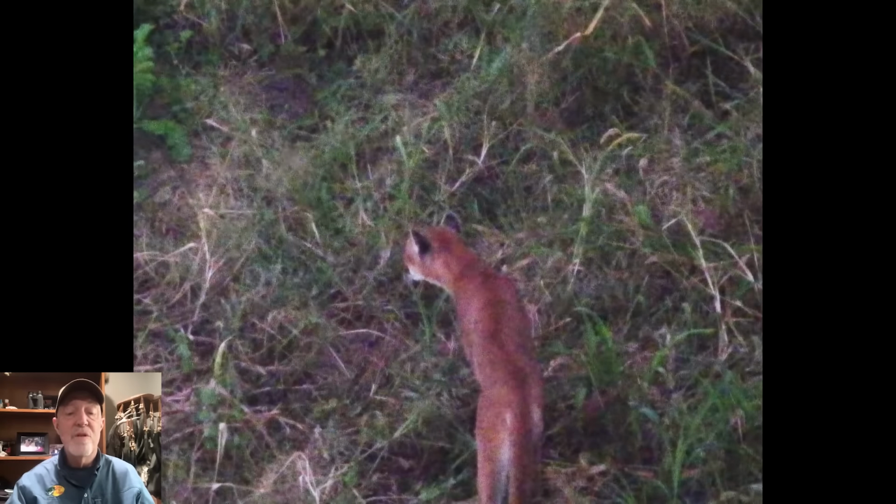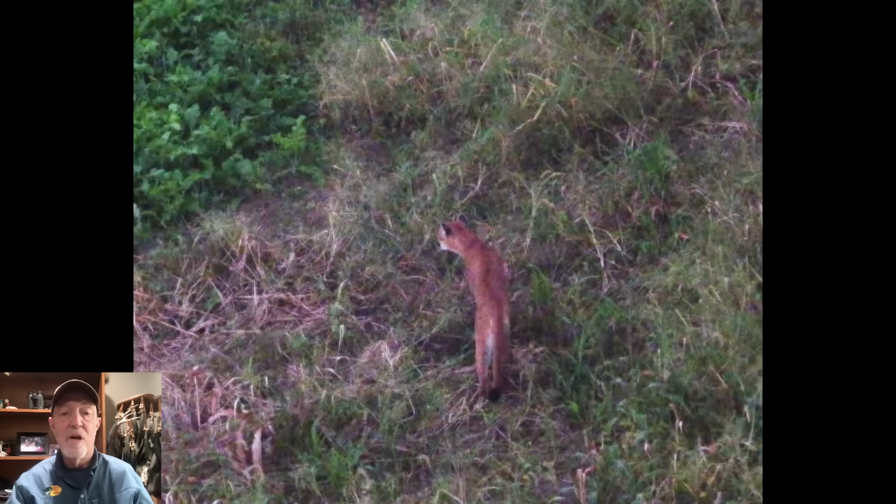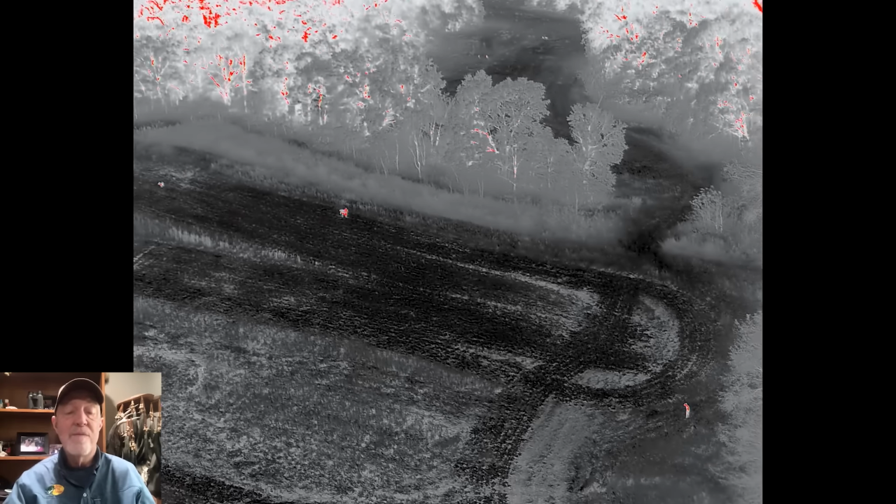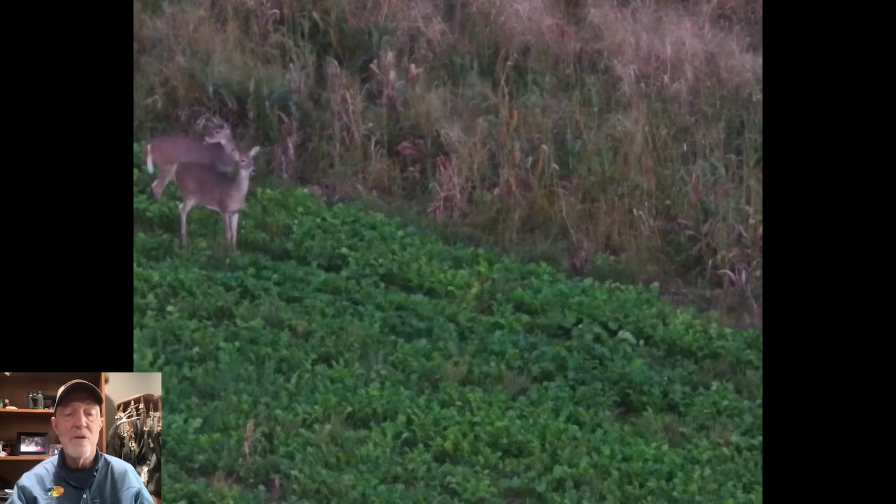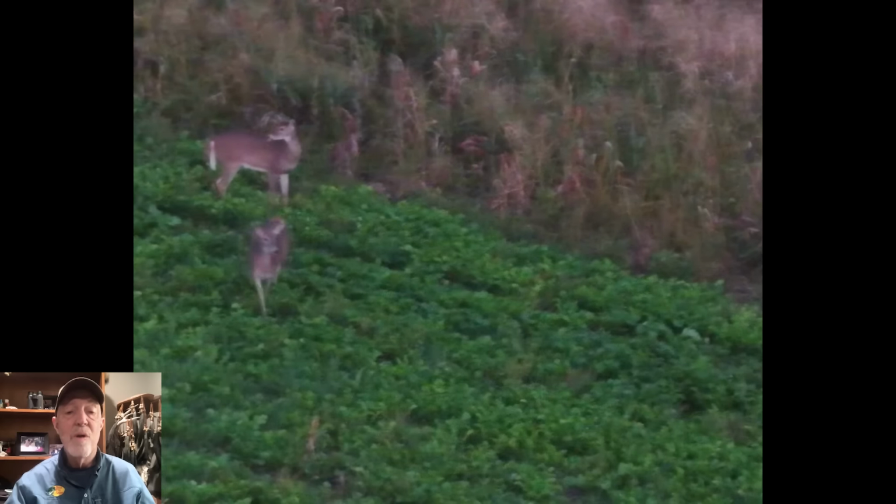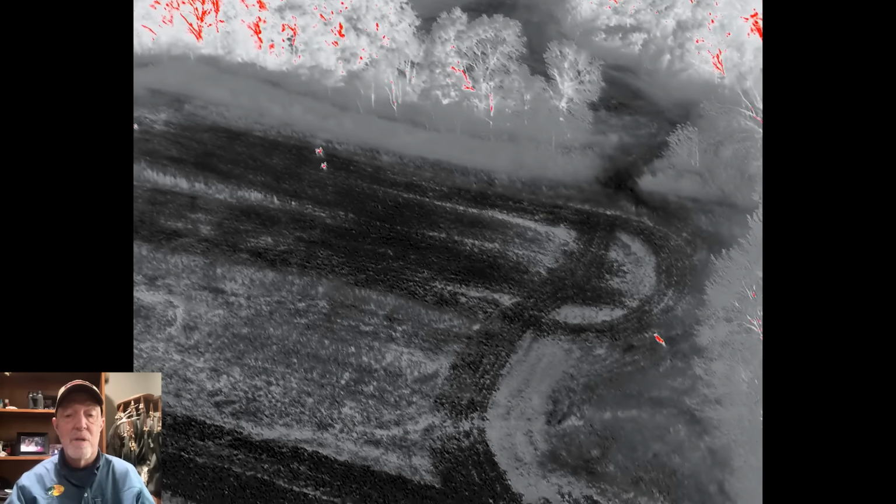This cat's still moving through some low cover, but cats aren't very tall. You can tell he's not out in the open field, right? He's right on the edge where the cover is taller, but somehow this deer busts him, right? Deer make a living staying alive, and they're very prone to detecting predators. Now you think about this cat really close to the ground, good camo, walking extremely silent. How would we walk up on these deer within bow range? It's just not gonna happen most of the time in this scenario.